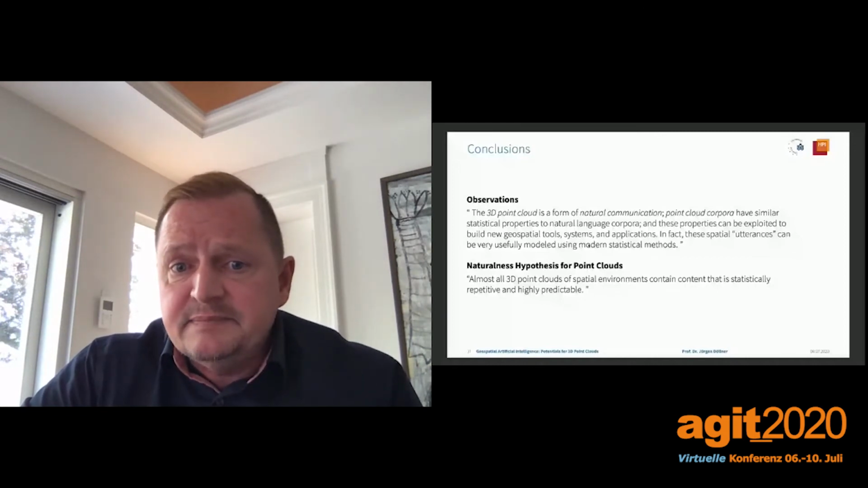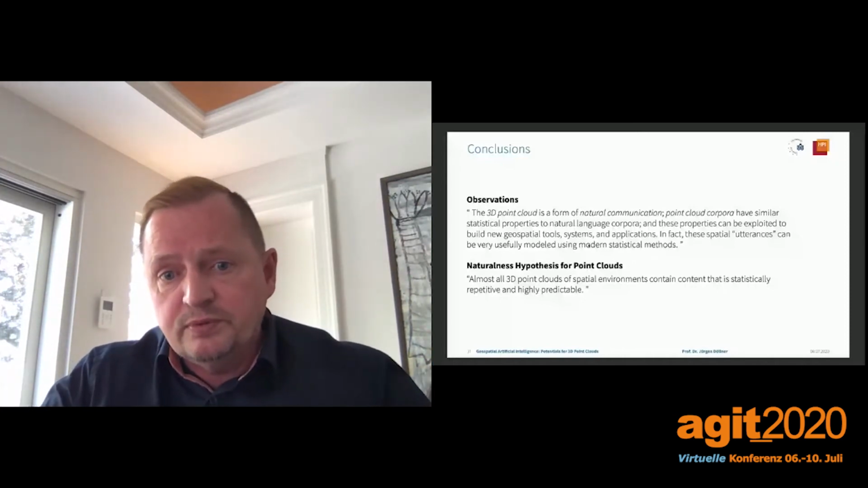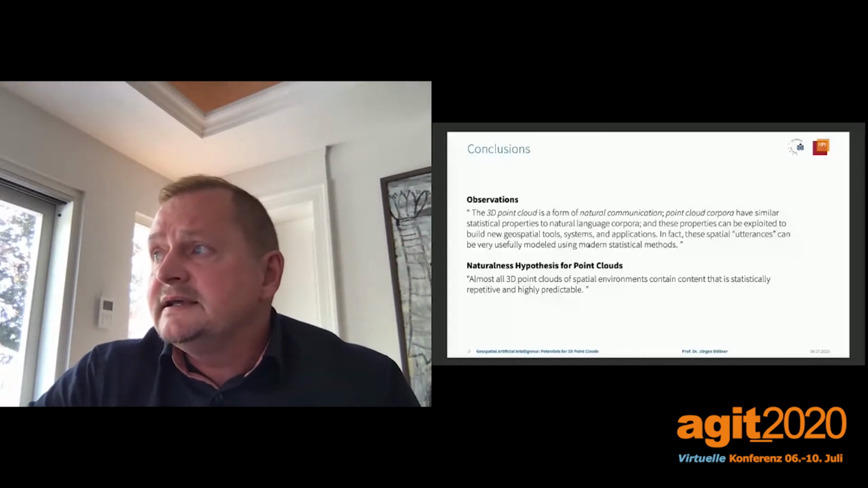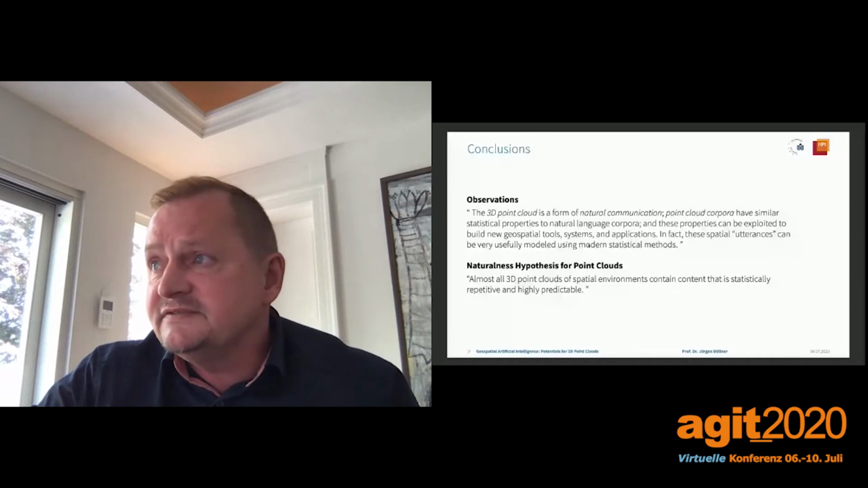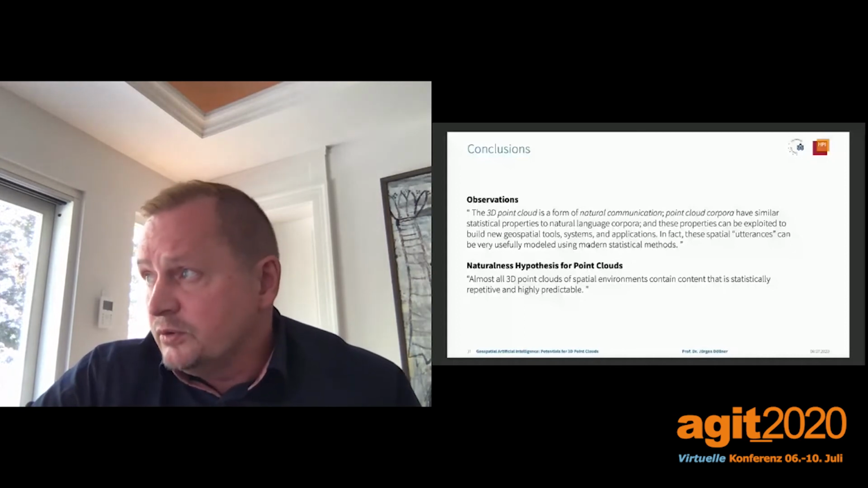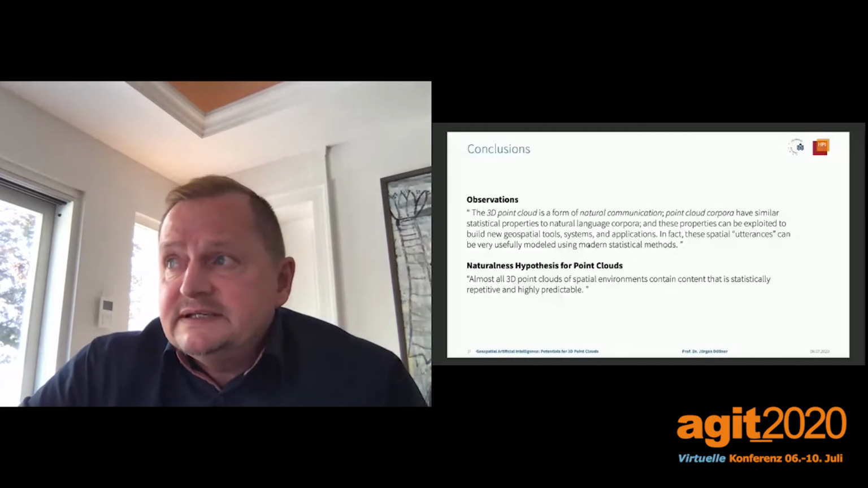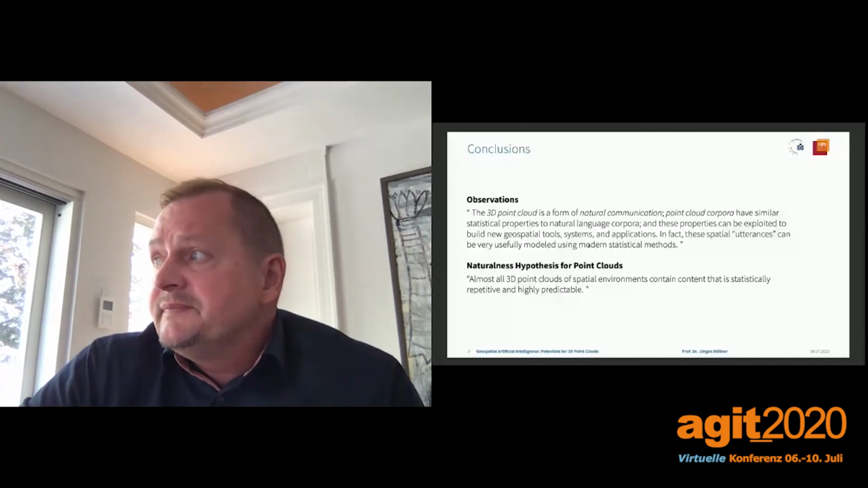This is an amazing finding, that statistically speaking, both corpora are very similar to each other. And if so, of course, we can apply techniques developed for natural language corpora to 3D point cloud corpora. We can exploit these technologies for geodata, for 3D point clouds.